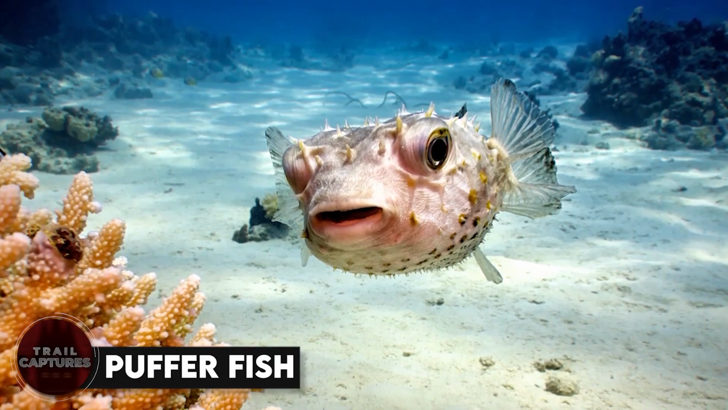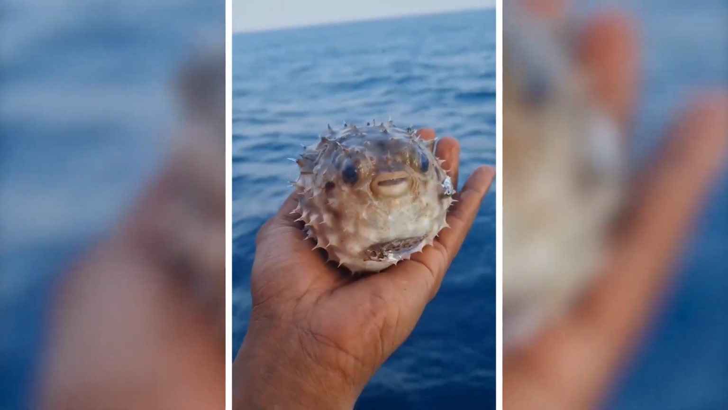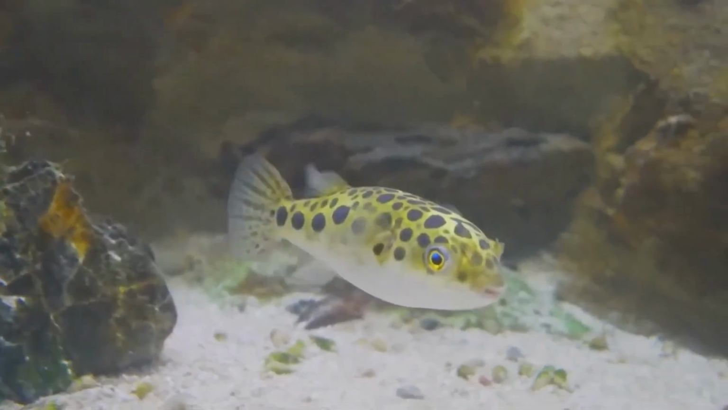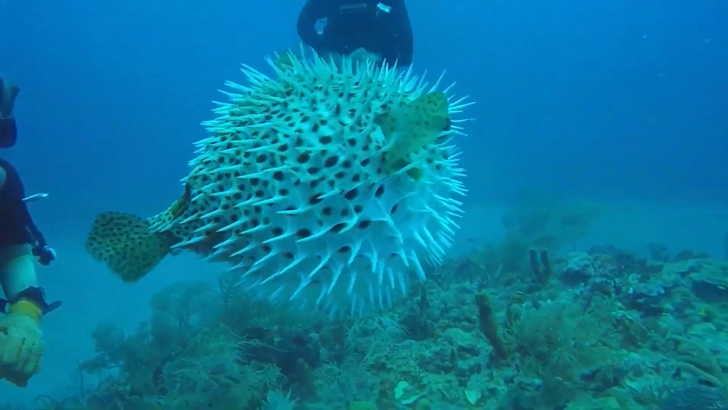Pufferfish. Oh, the pufferfish. This little guy might look cute and harmless, but don't let its innocent appearance fool you. This fish is the Chuck Norris of the sea. It's a total spark plug. In some countries, it's even considered a delicacy.